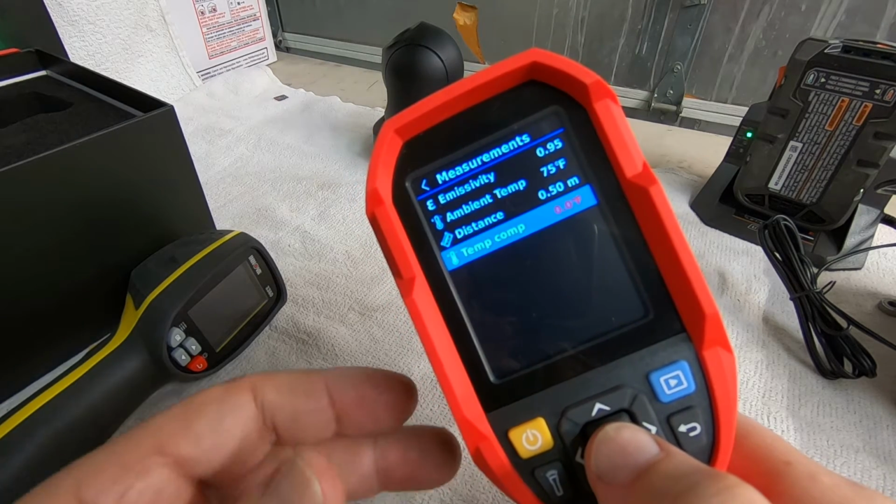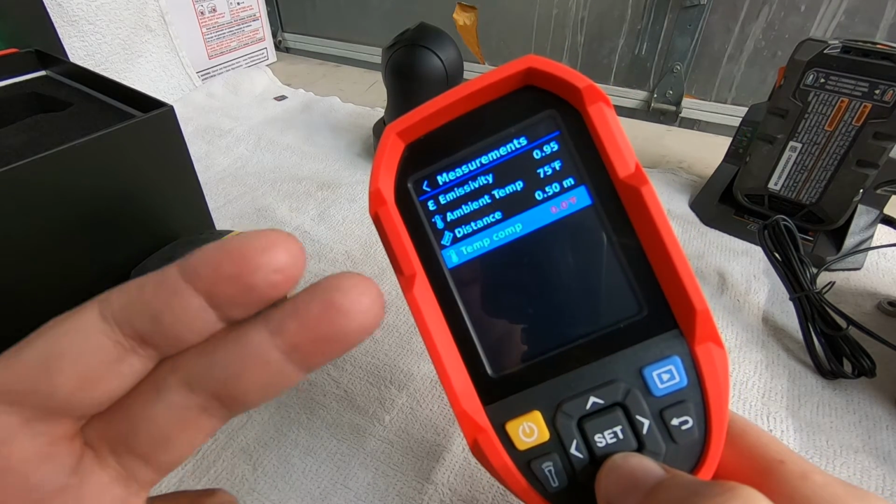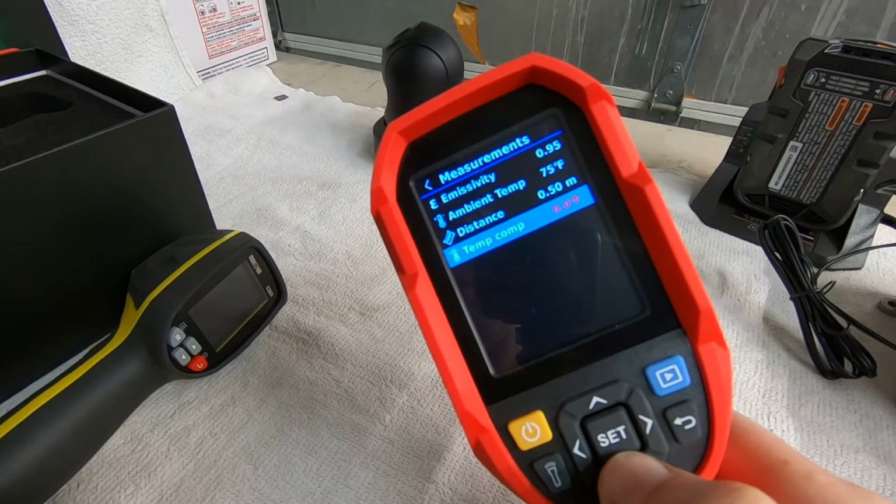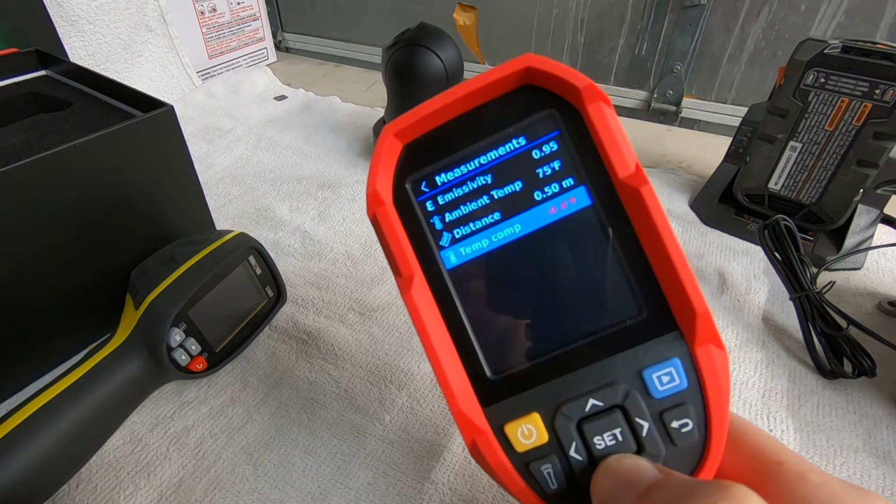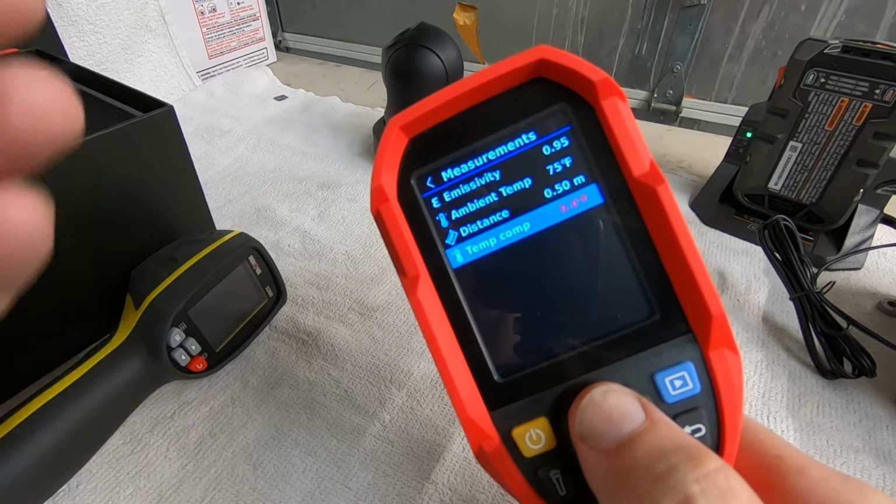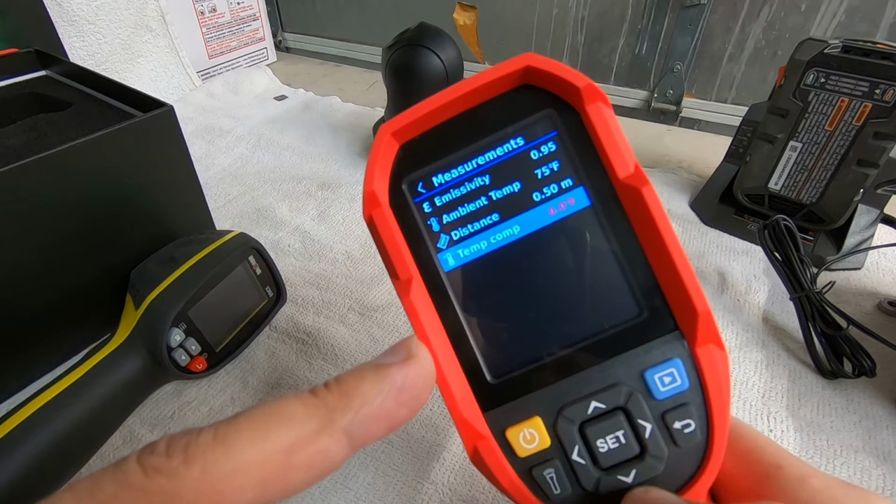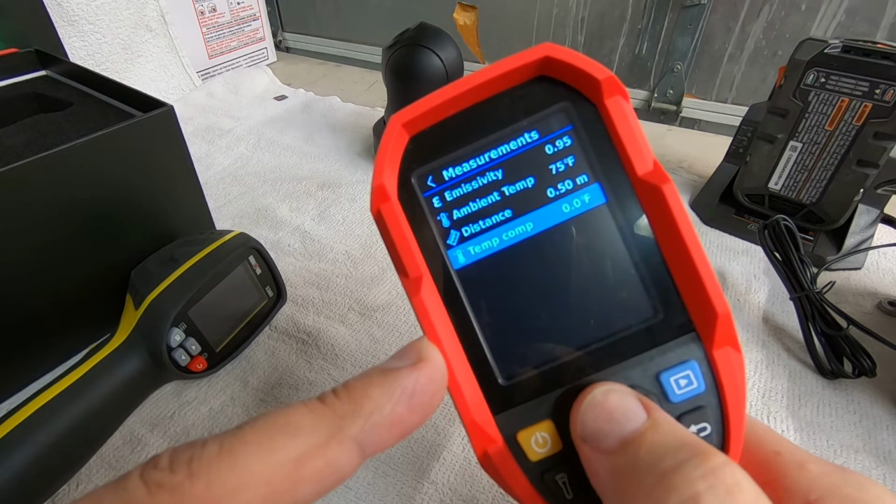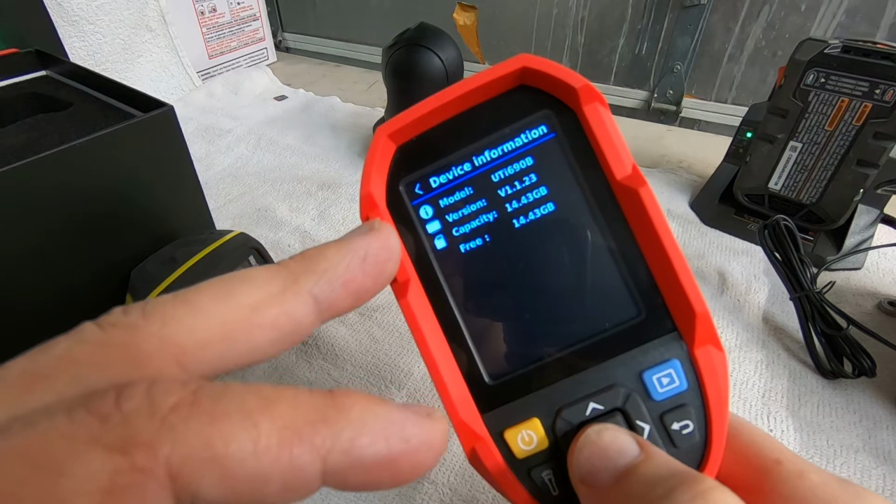Temp compensation, which I think is what that means. Not sure exactly what that's for. It looks like you can set this to a minus or positive number to kind of, I guess, skew the actual temperature of what this is picking up. So, okay, there we go. Let's get out of that. System settings, device information.